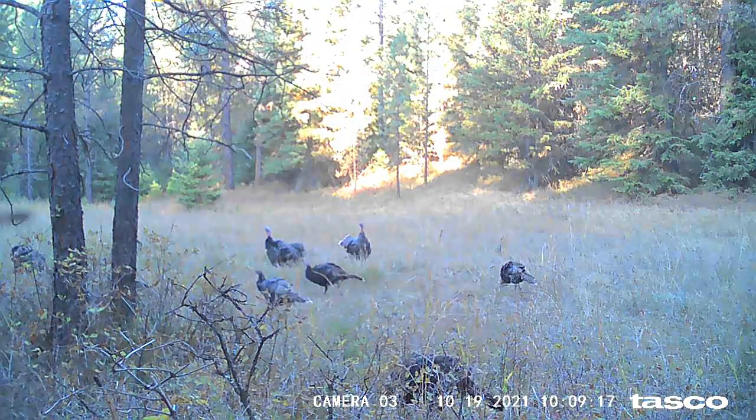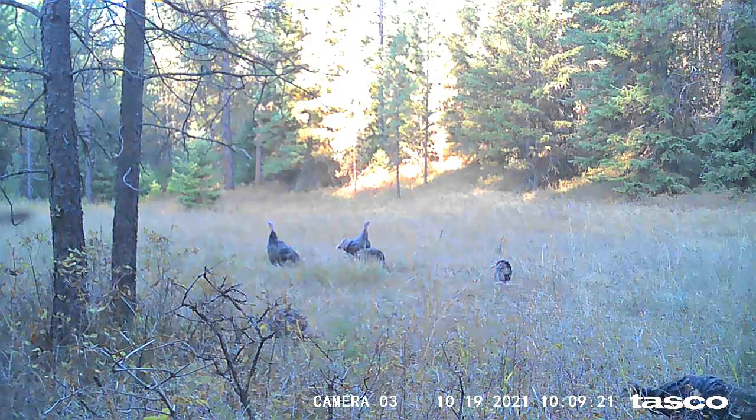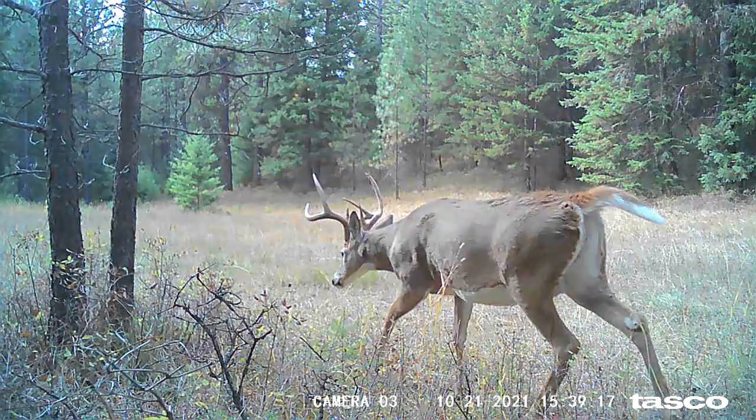And this was, I think, the biggest flock of turkeys that I caught on camera. A good sized group here. All hens by the looks of it, but I never really looked too close.